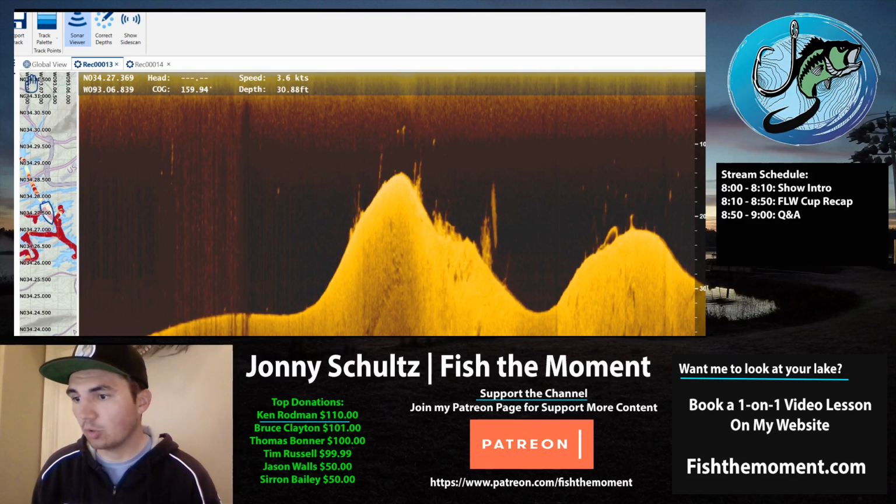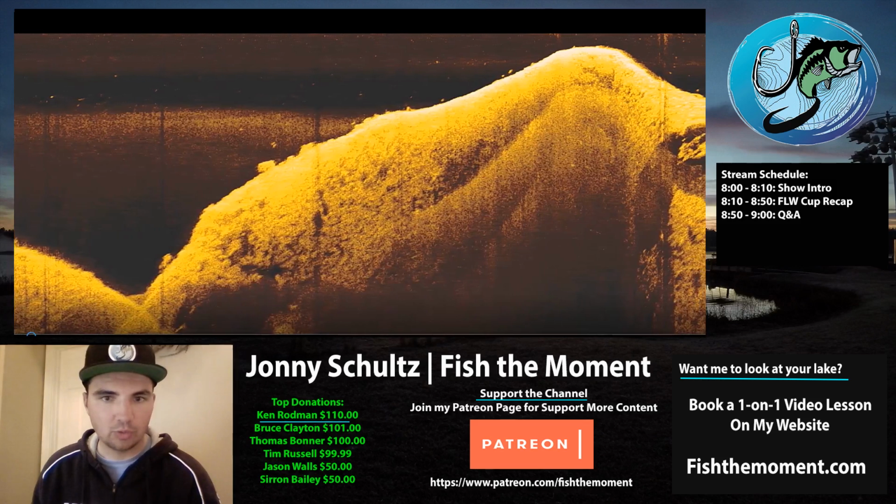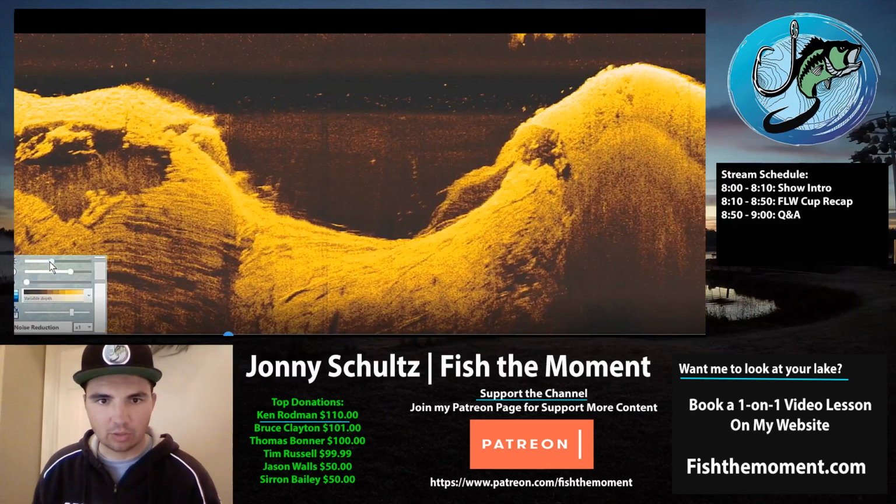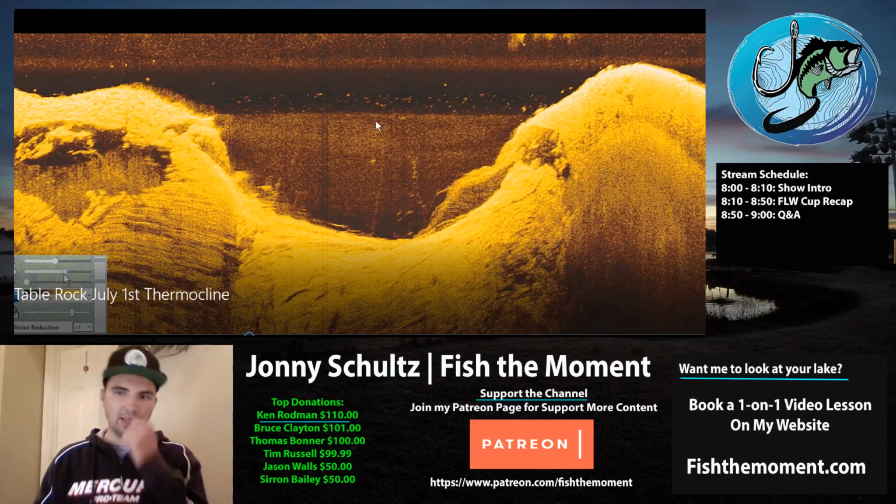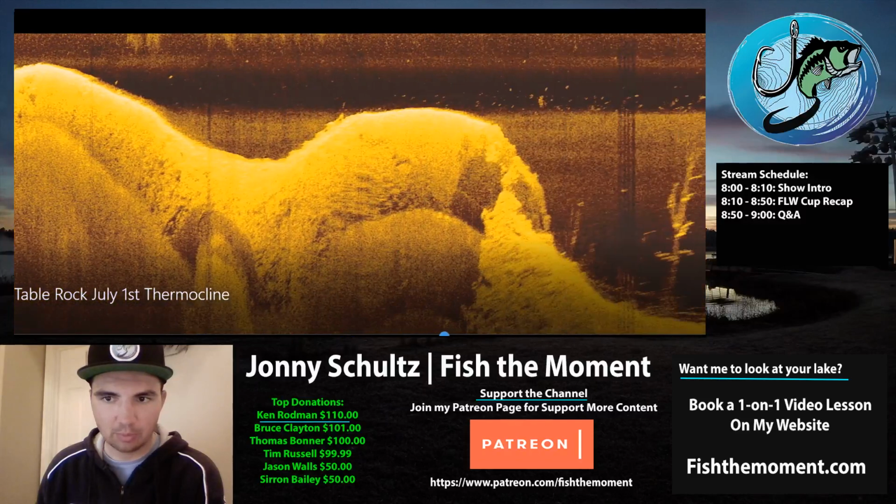Let me pull up a recording here for you, Brandon, just to give you an idea of that. Here is a thermocline example I'll use. If you look at this thermocline right here, here's that nice thermocline. It shows them in 20 feet of water. I was actually out on Table Rock Lake the other day where the thermocline was hard capped at 20 and the fish were sitting over a point in 30 feet of water.